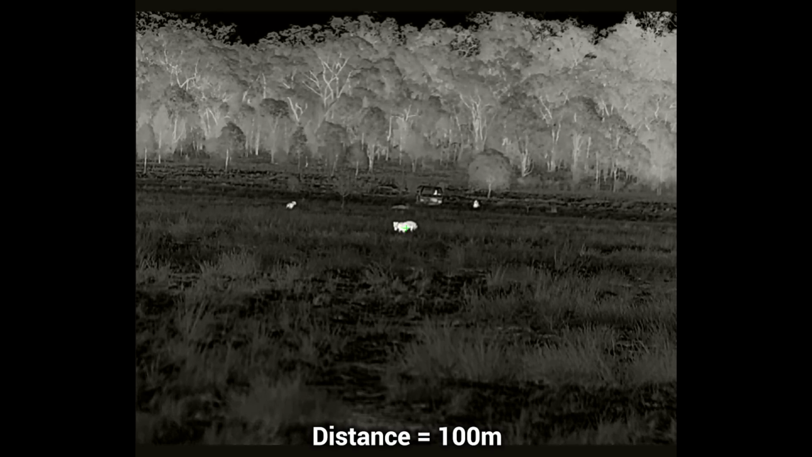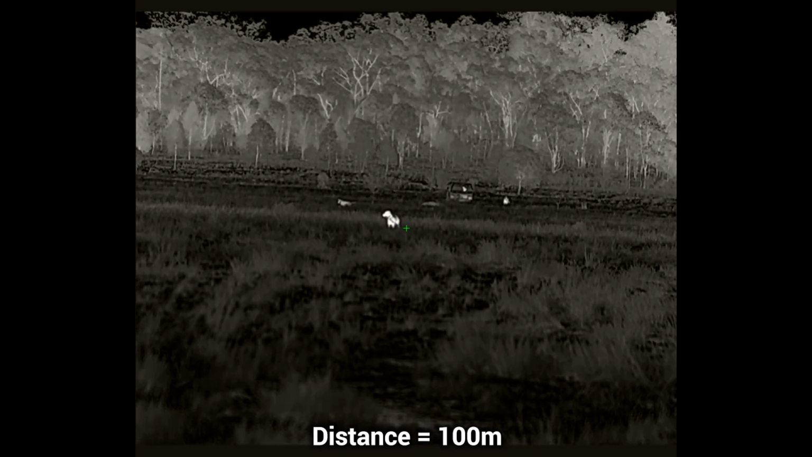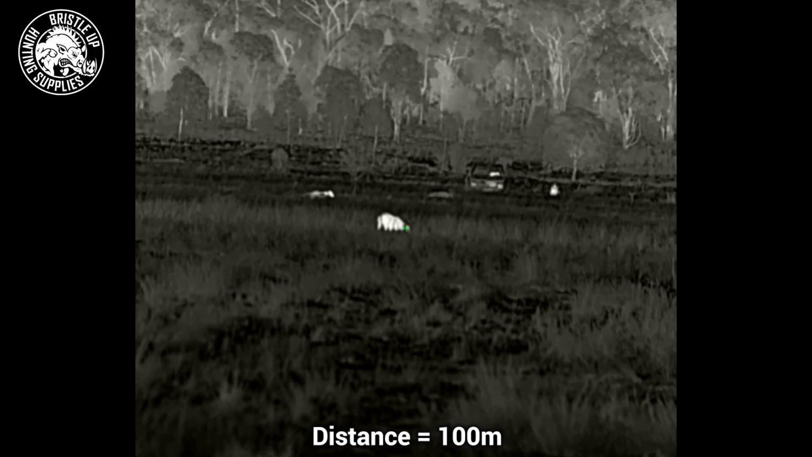Here we have a dog at 100 meters just here. I think he's about 17 kilos, any old radar. Focused it as much as I can, that's as clear as I can get it. The second dog you can see in the background is at 200 meters. We're going to go 5 times here. This dog is looking around through the grass here. Gotta wait for him to lift his head up.